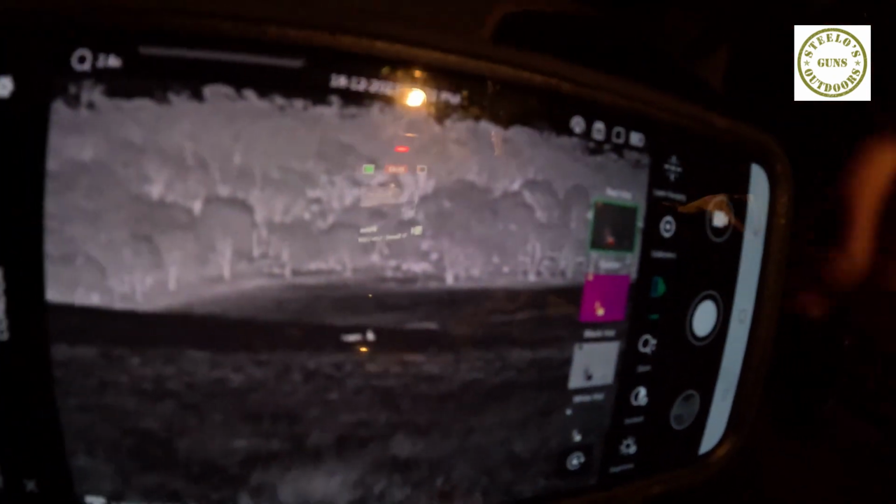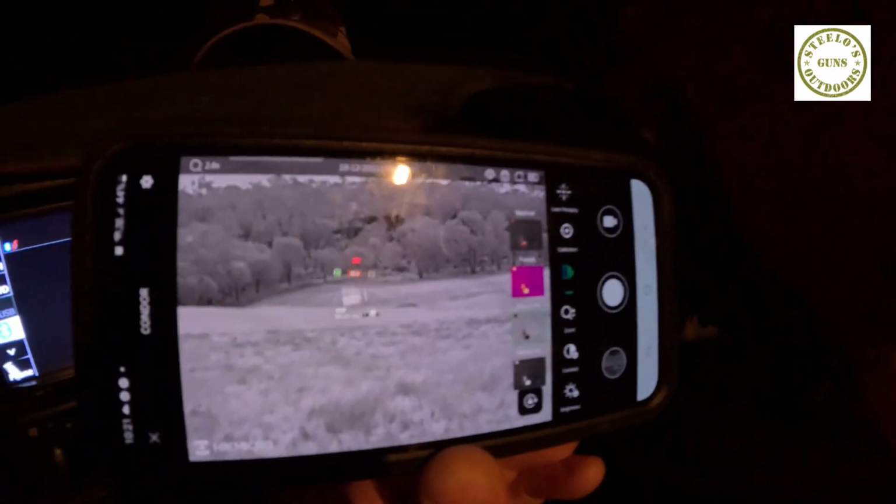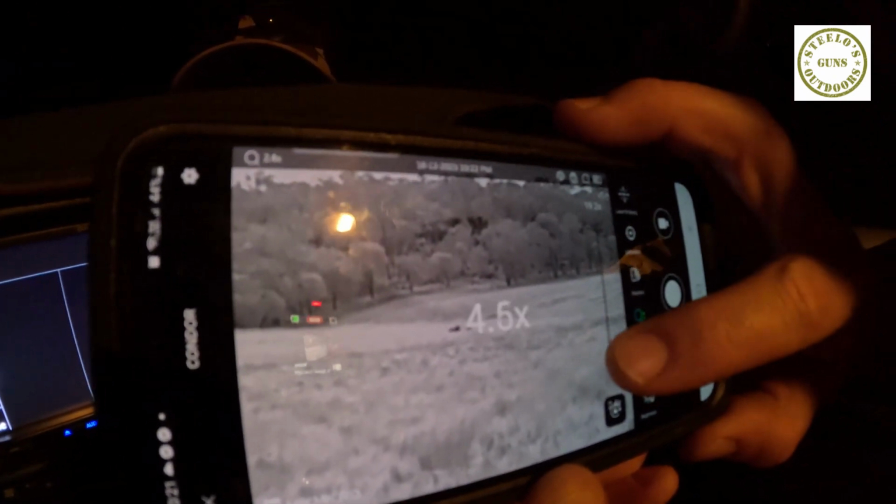Super hot, sorry, it'll stand out red. The other cool thing I like about this particular function and this app in particular is that you can also zoom in and out really easy on the app itself. So if I wanted to have a quick look at them, I just do that.